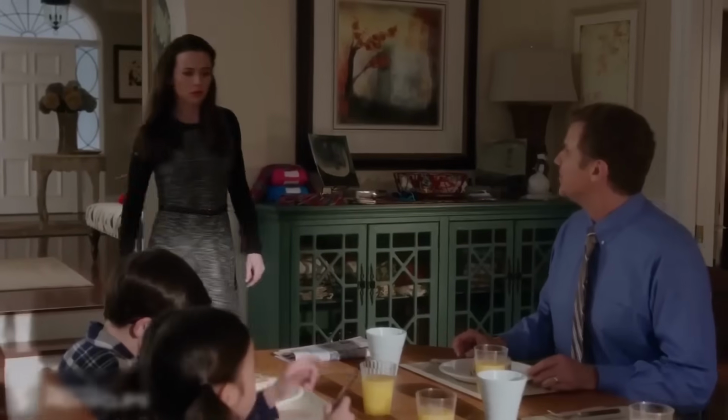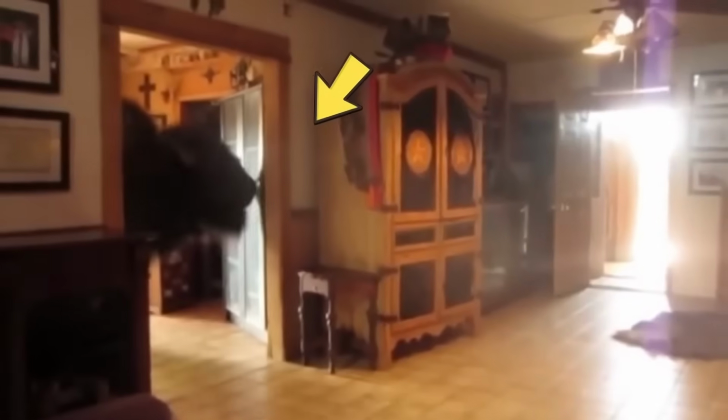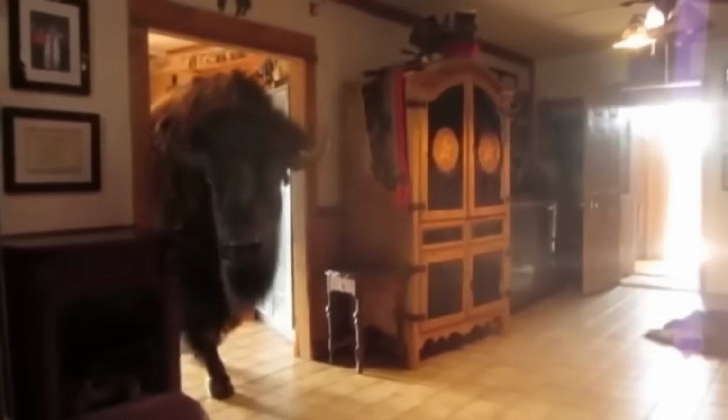Imagine you're chilling in your house and suddenly a massive bison comes in. Without knocking, without asking, and coming straight towards you. I don't know about you, but I will be stuck at the exact point I would be sitting on. But luckily for this family, it was their pet bison, and it just came in to say hello to them. And of course, pee in their living room too.